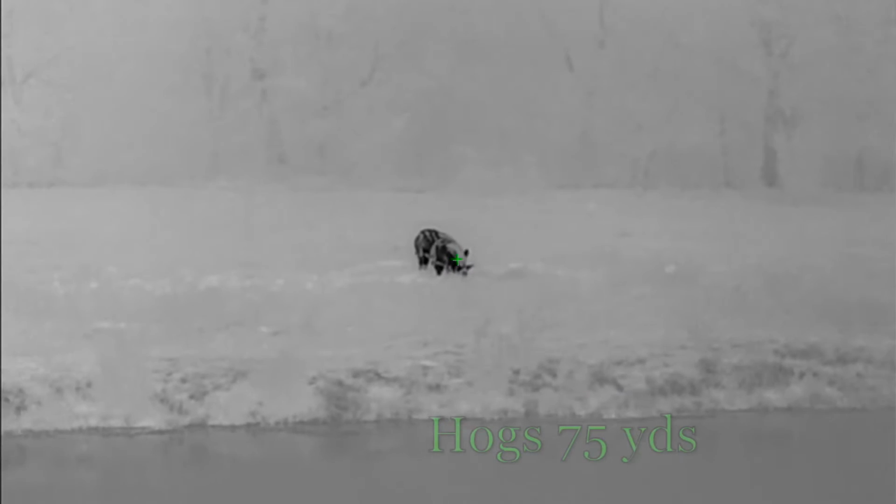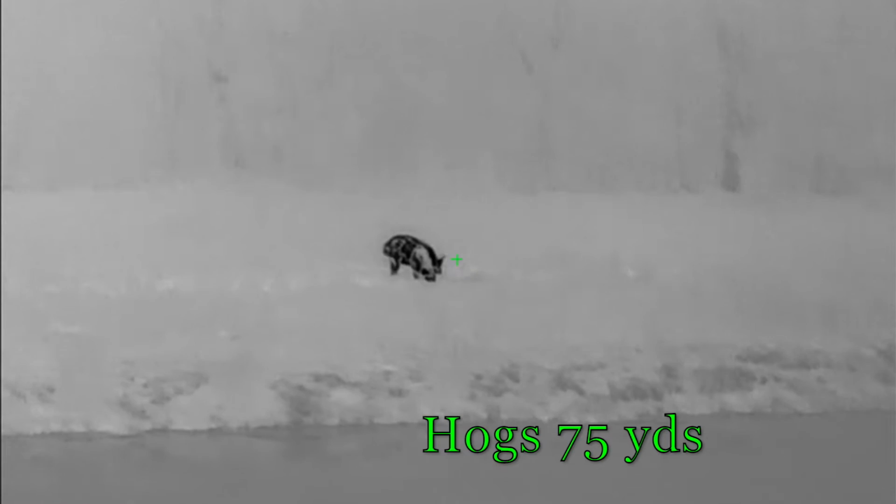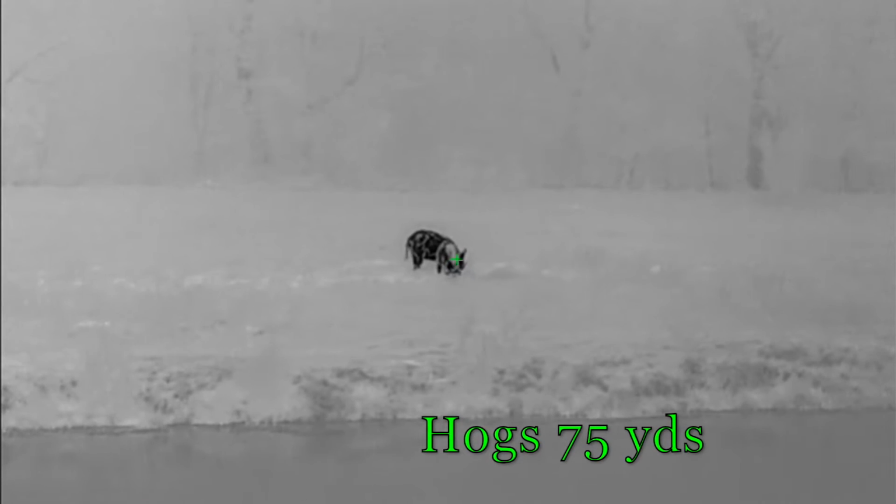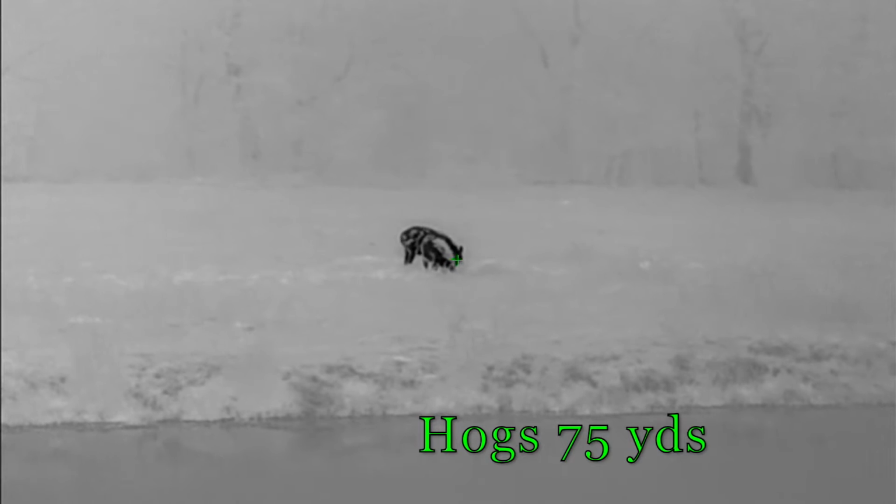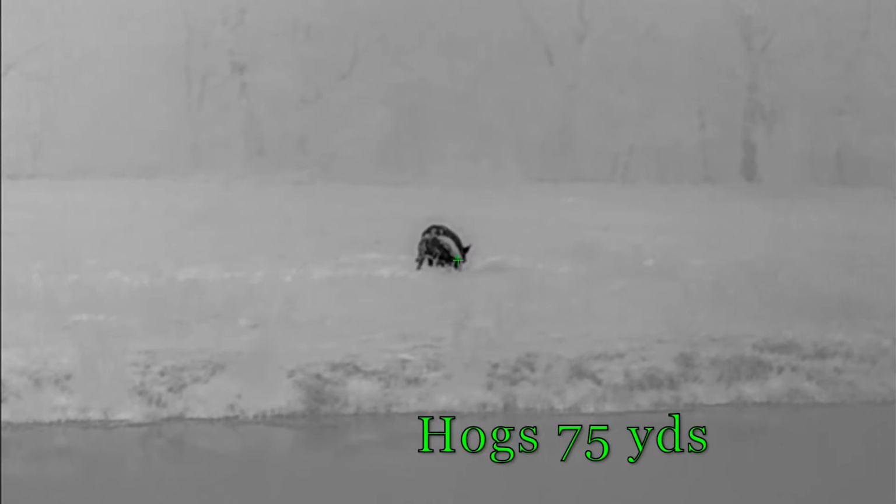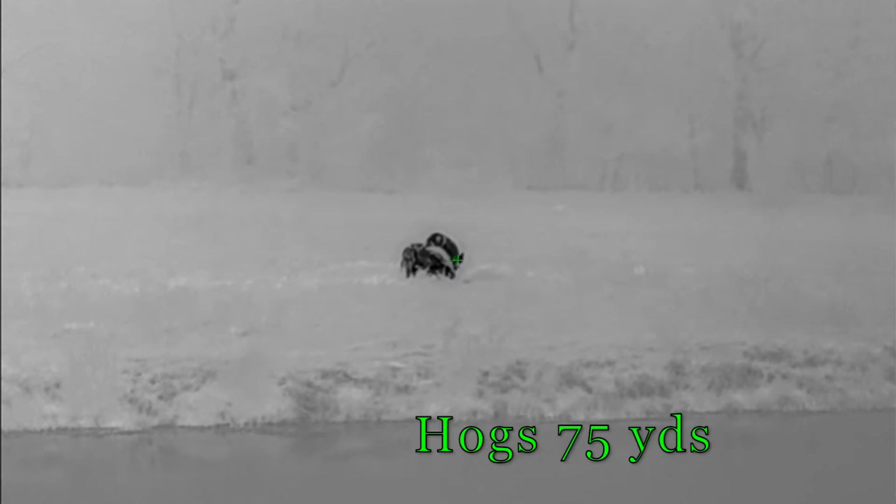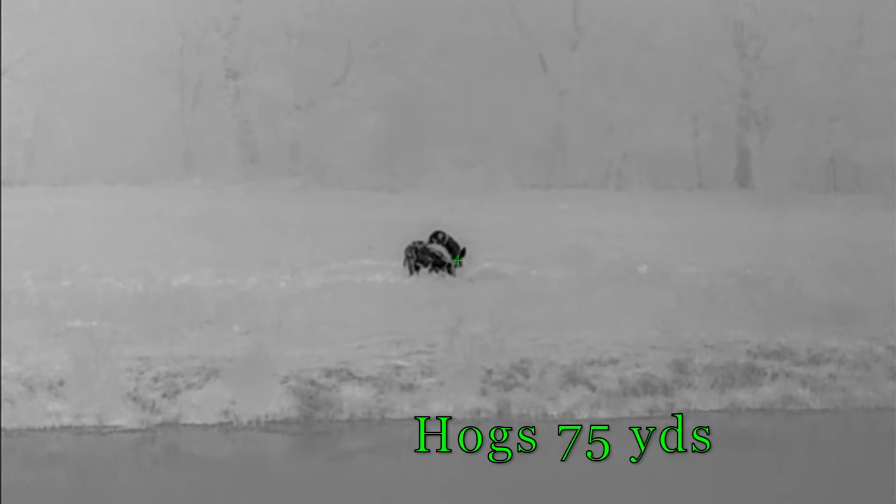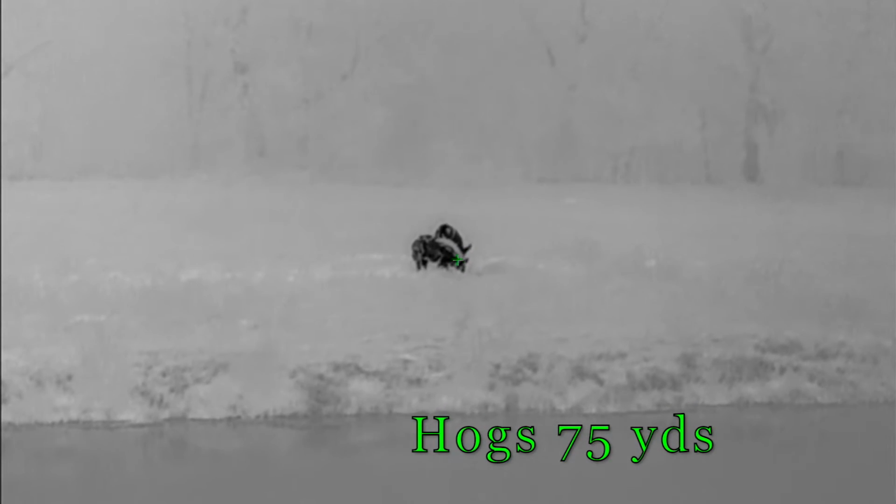First of all, I always forget to do this. Let's talk about price. This scope is $5,499, so right at the $5,500 mark. It comes with the traditional InfiiRay USA 5-year warranty, which is the longest in the industry right now. So really good long warranty with this scope. It's a 640 by 512 resolution, 12 micron, 50 hertz refresh rate. It uses the Micro 2 InfiiRay sensor, a really good thermal sensor. Does really well in all conditions.